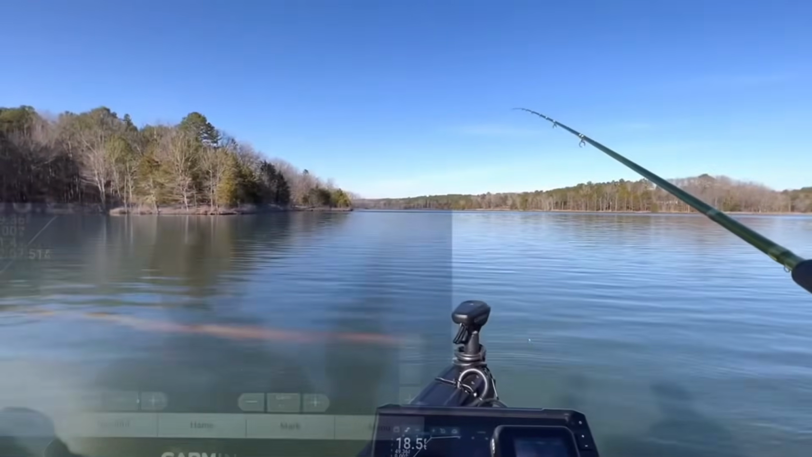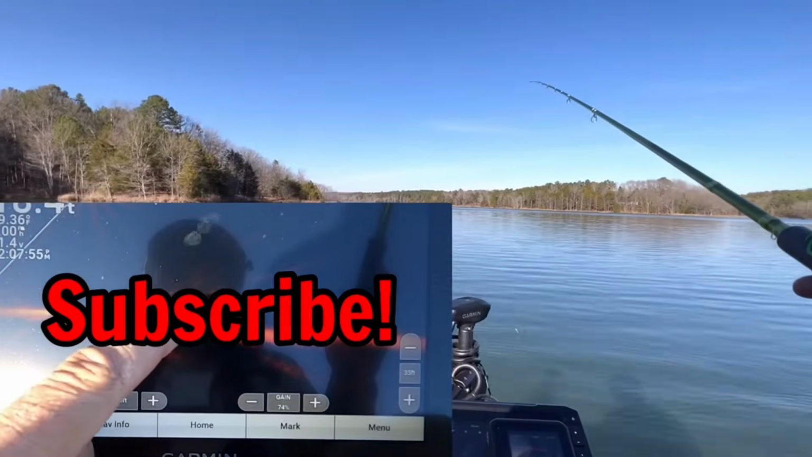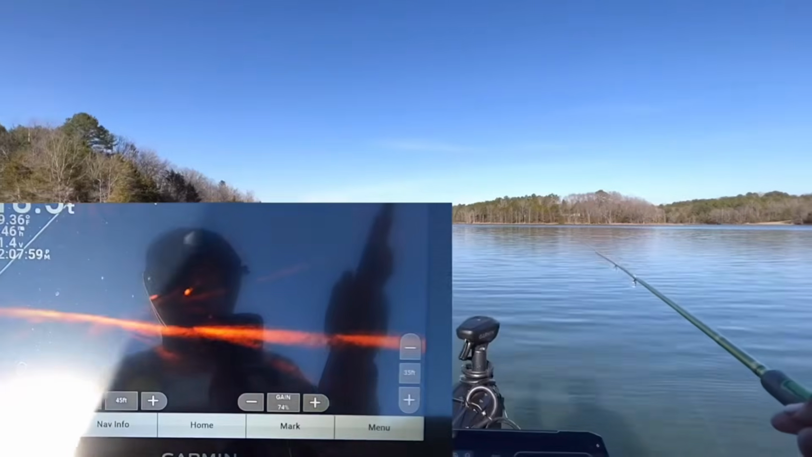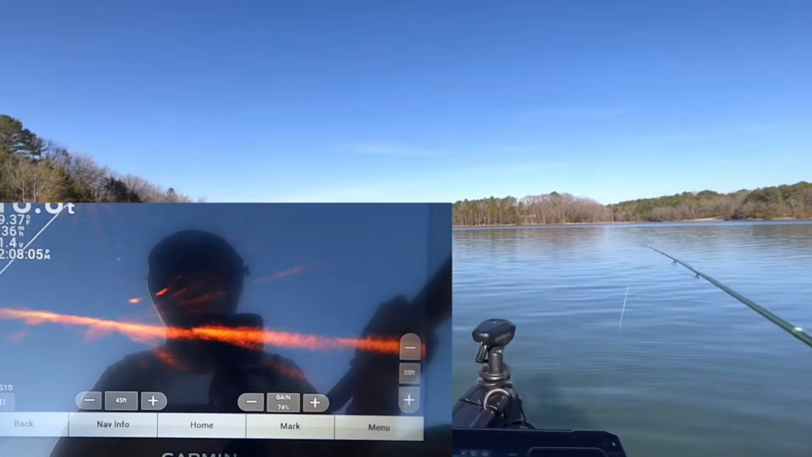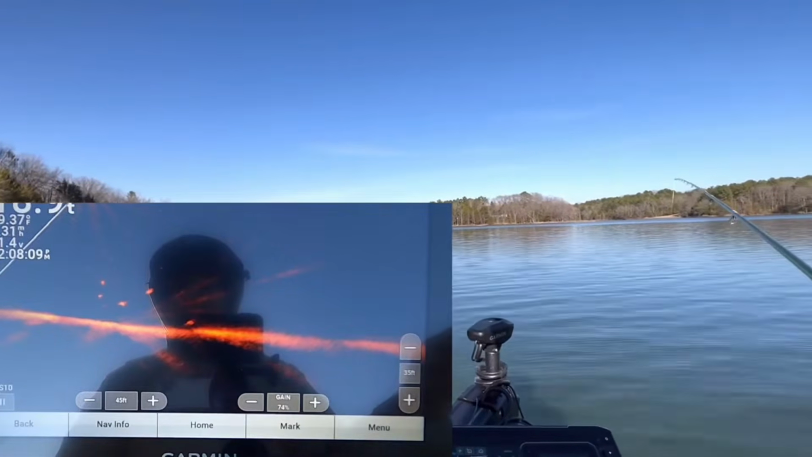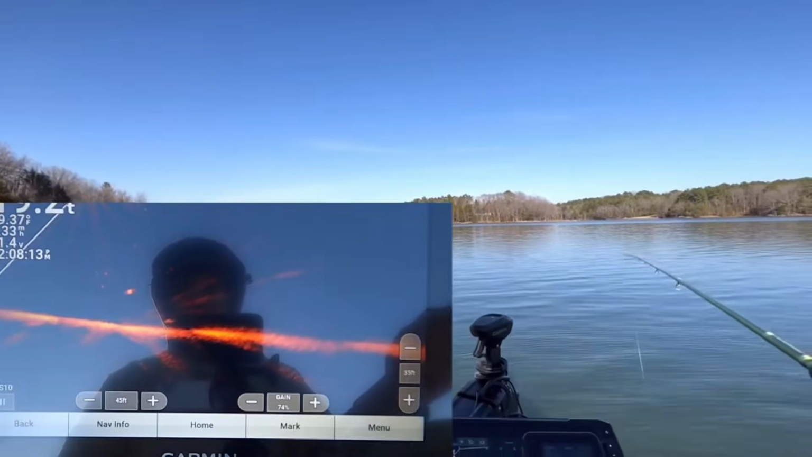Here we go. Some decent size here. So they're not doing as much movement. We drop down on them without. Okay, the bigger one I want anyway.